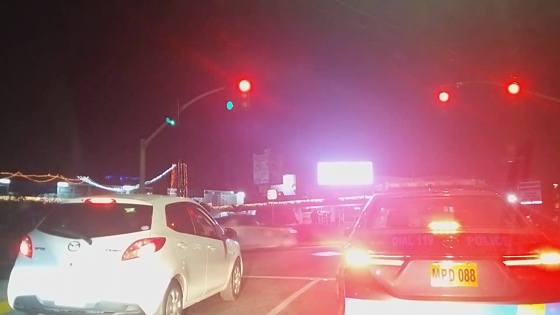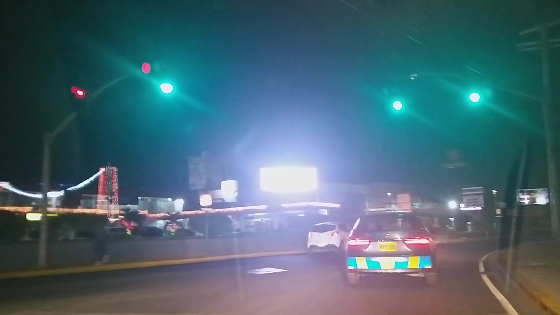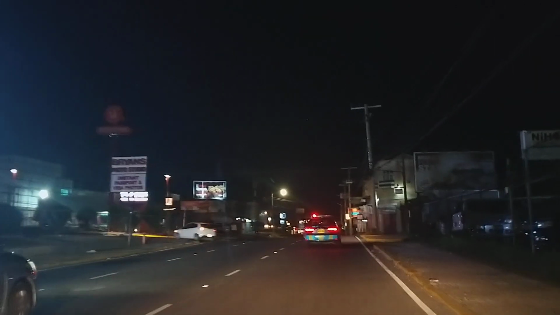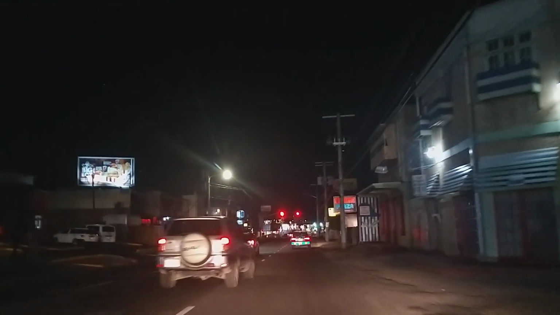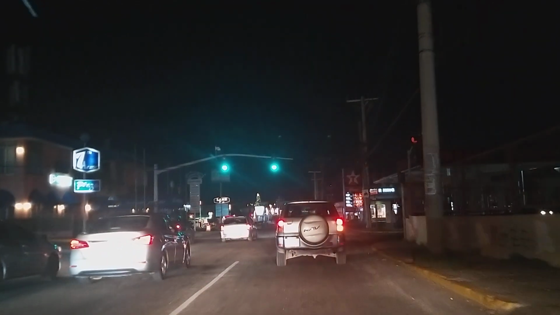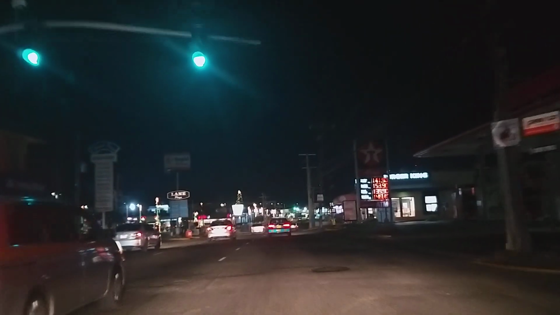Stay tuned. Alright, so we're on Constant Spring Road, heading in the direction of the transport center.